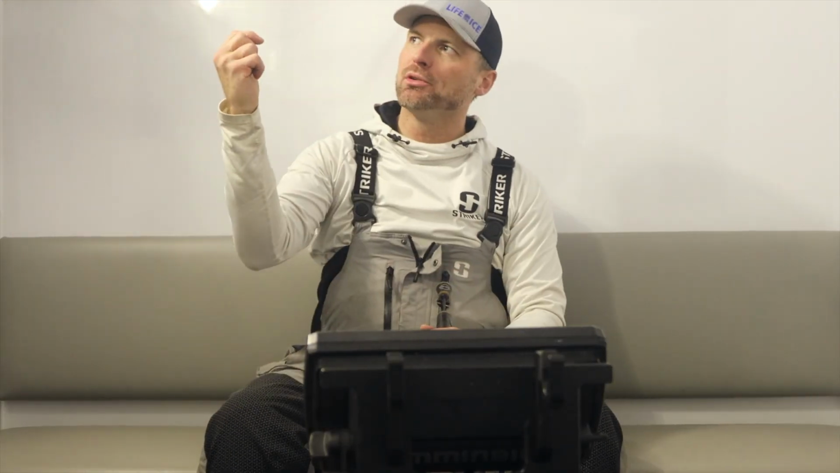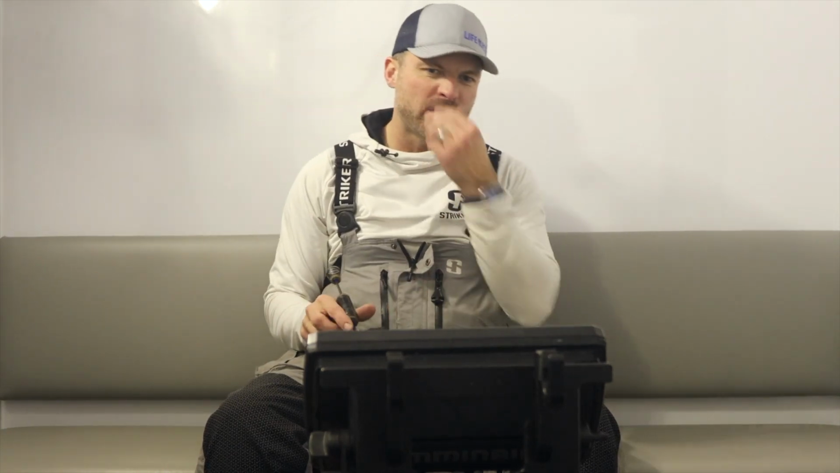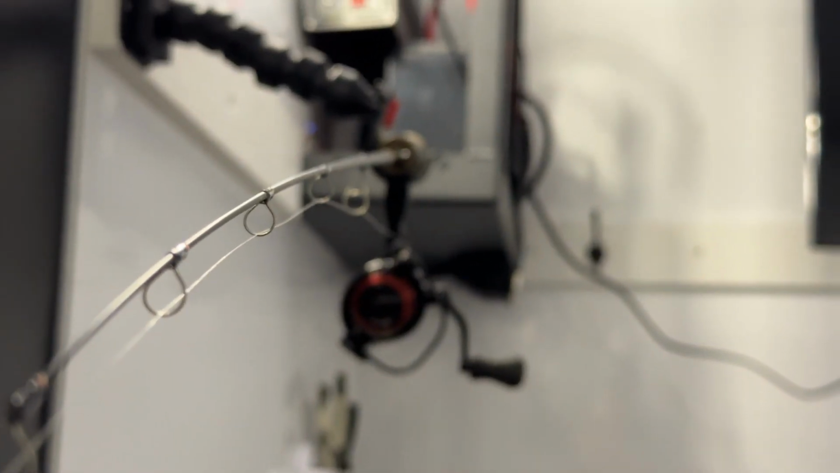Yeah, you see how it pulls it out there? It can't detect anything, and then automatically clicks over to that heavier drag. It's probably one of the best reel inventions in the past decade, I think.